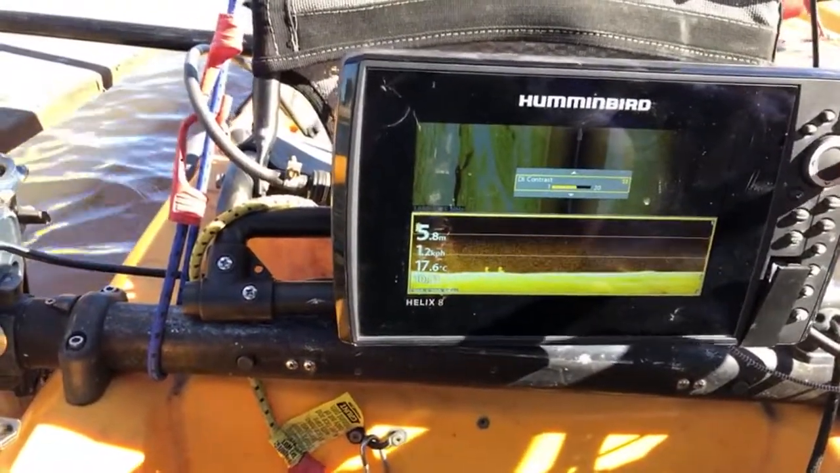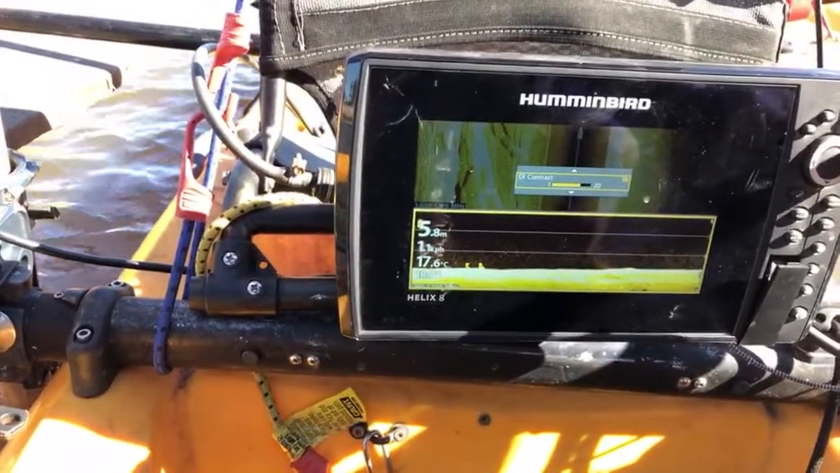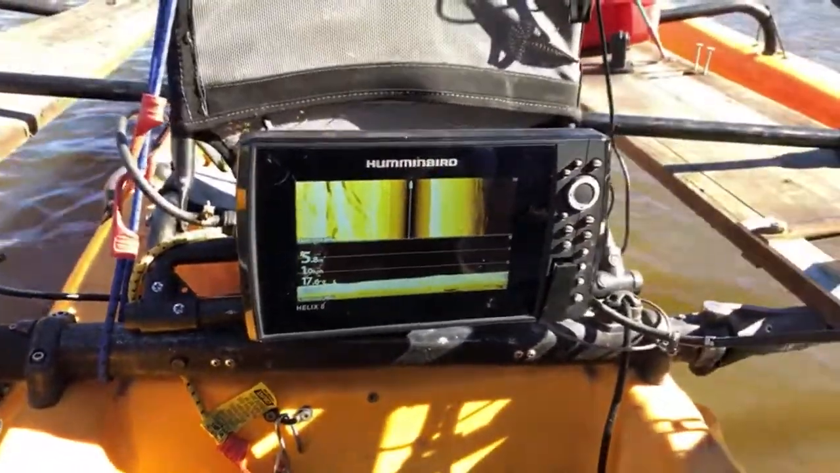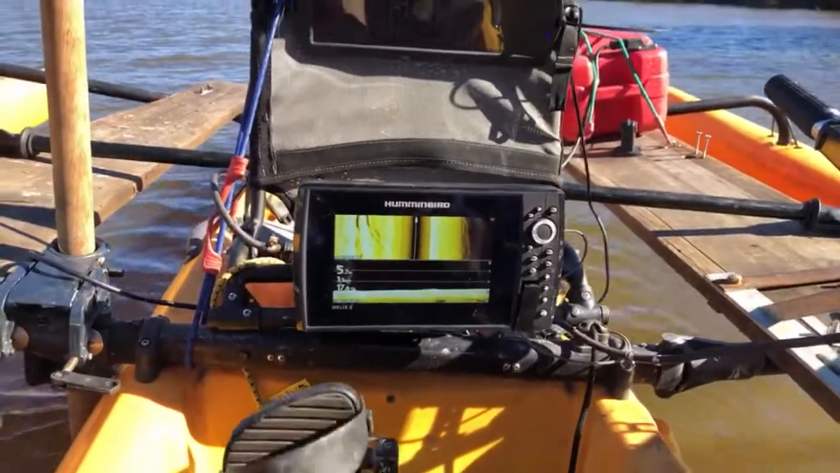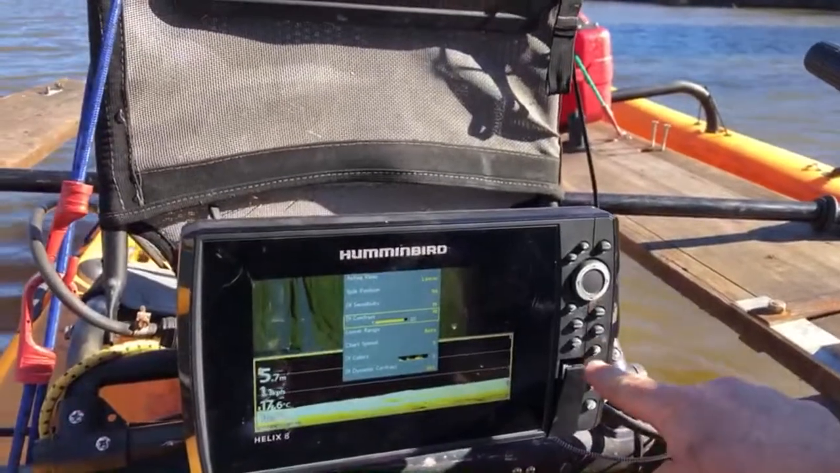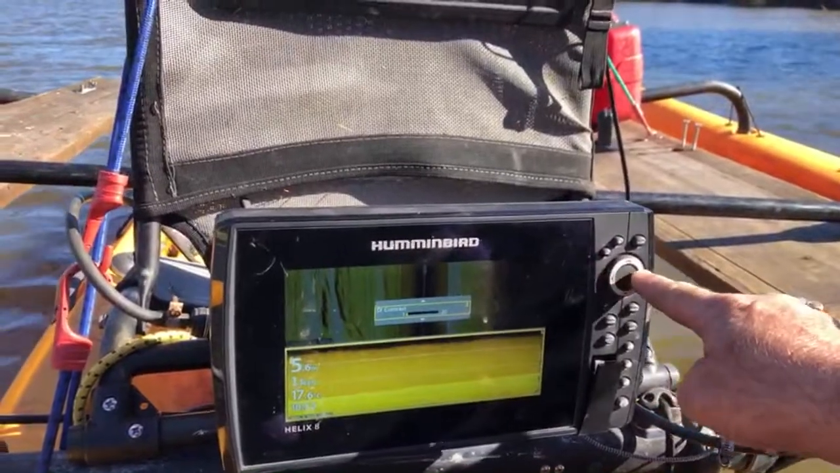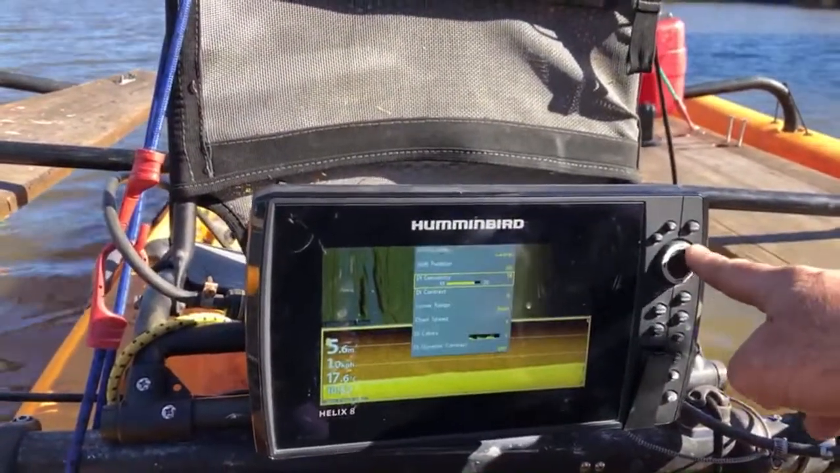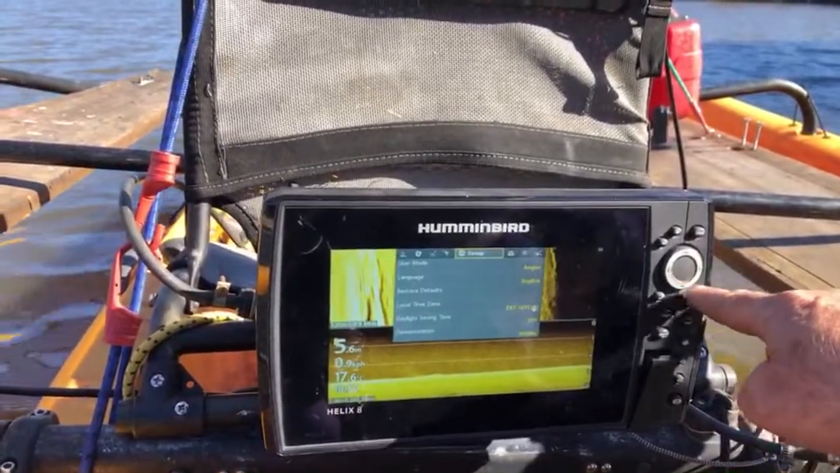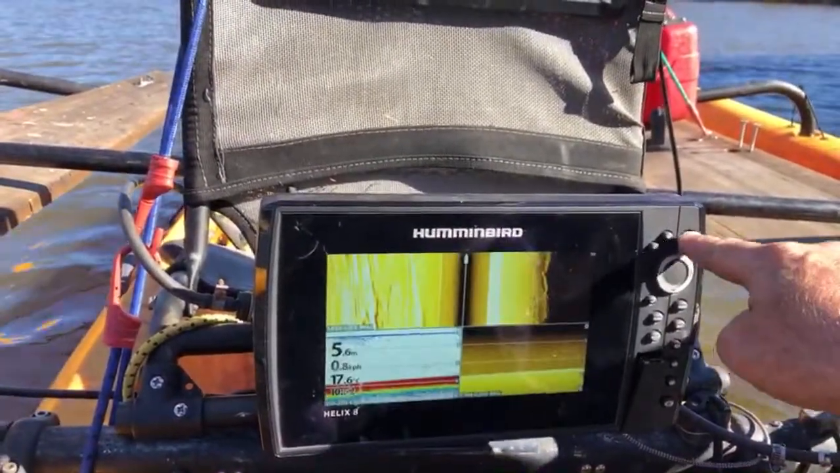Contrast, okay, so we want to go, oh, that looks better, look at that. Too much, maybe. That looks better. Okay, let's see how that goes. Down, not up. Oh, okay. Menu, contrast. But the more contrast I get, the cloudier it gets. So I think I want to go that way. Still learning how to drive this puppy.